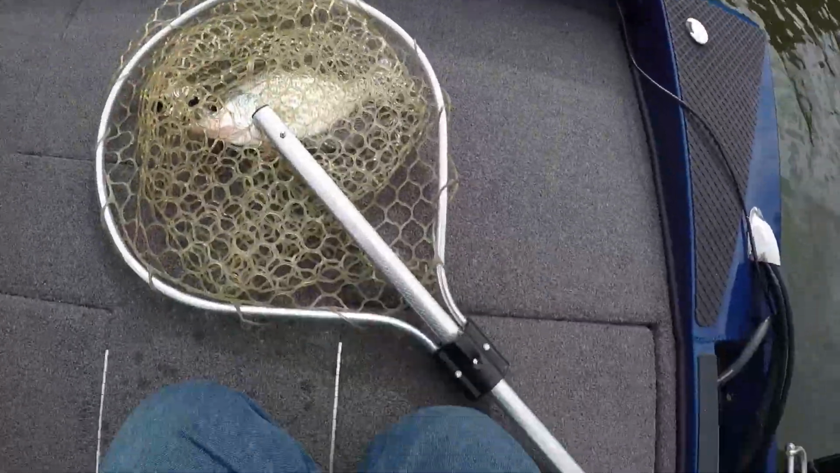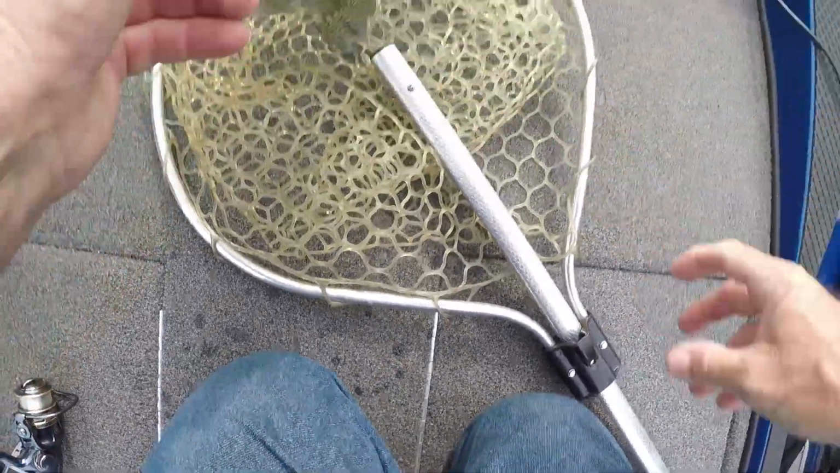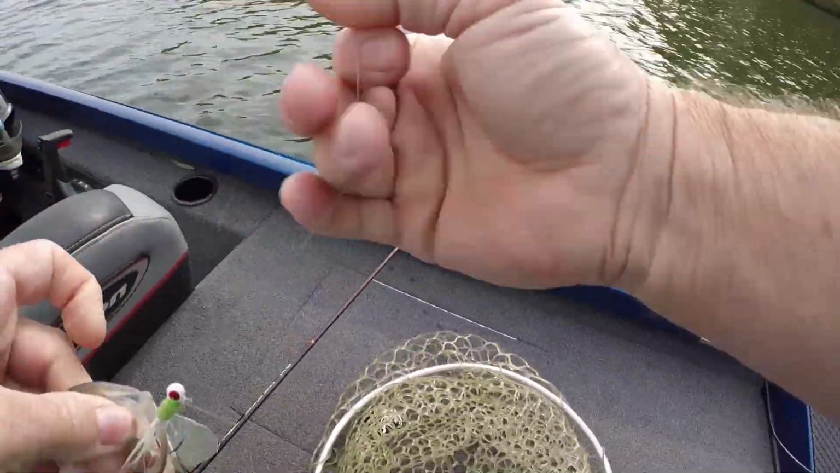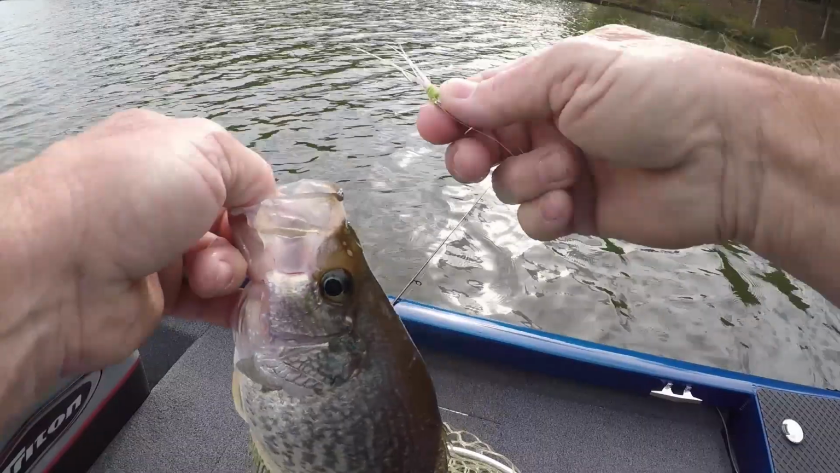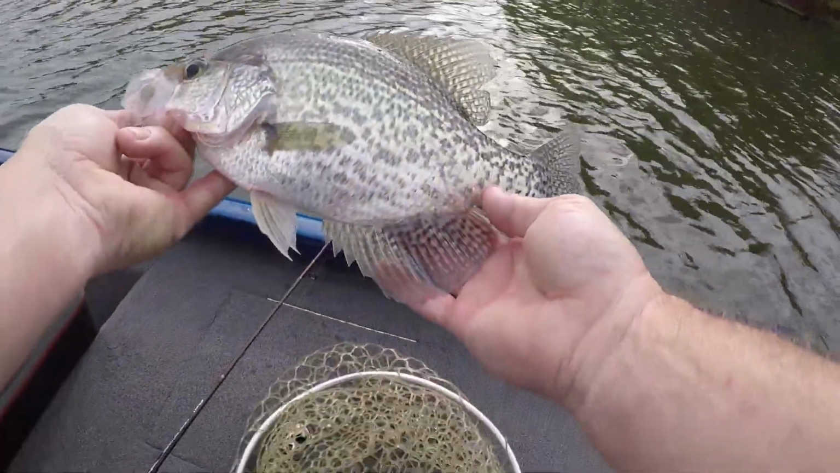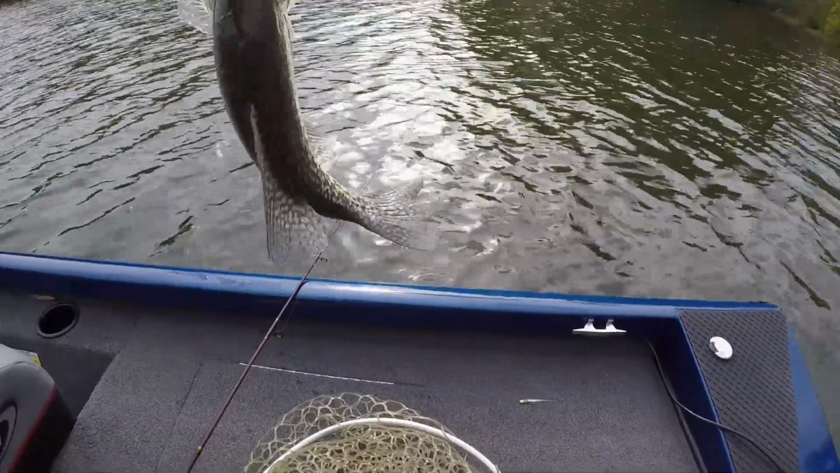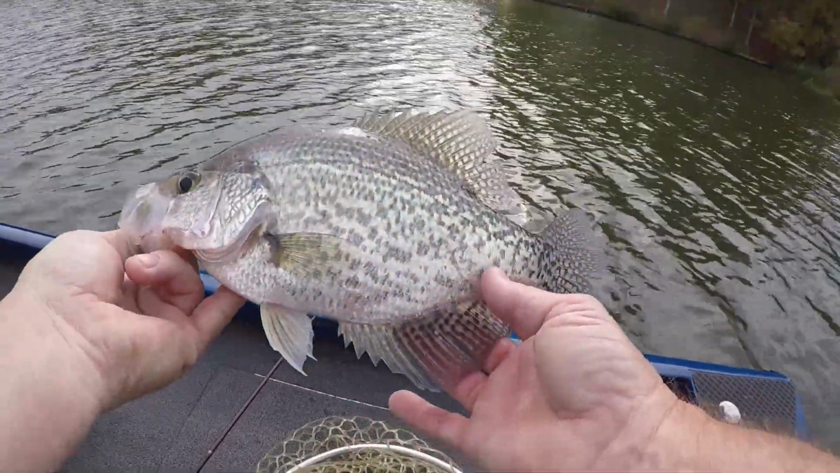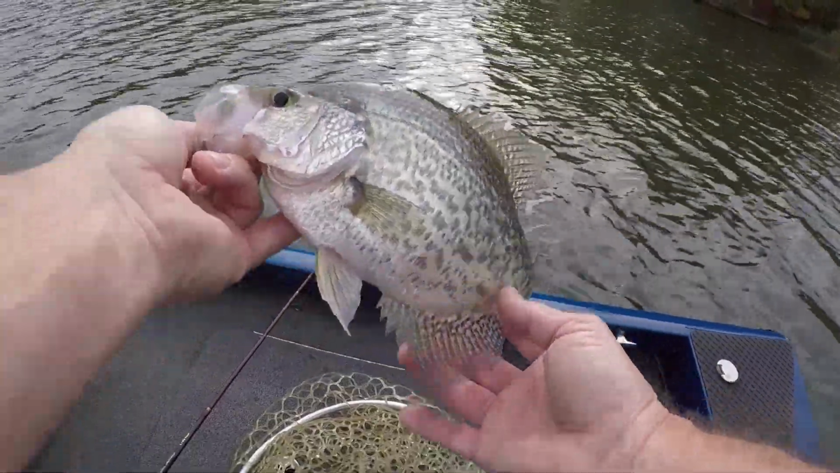Man, am I right? Look at this crappie. Caught him on a hair jig. Look at that, guys. Gotta love the thump, don't you? Caught him on an old hair jig. I done tried different things. Look at that one. Gotta love it. Gosh, that's why I figured they were big crappie. I mean, nice crappie. He's 15 inches.